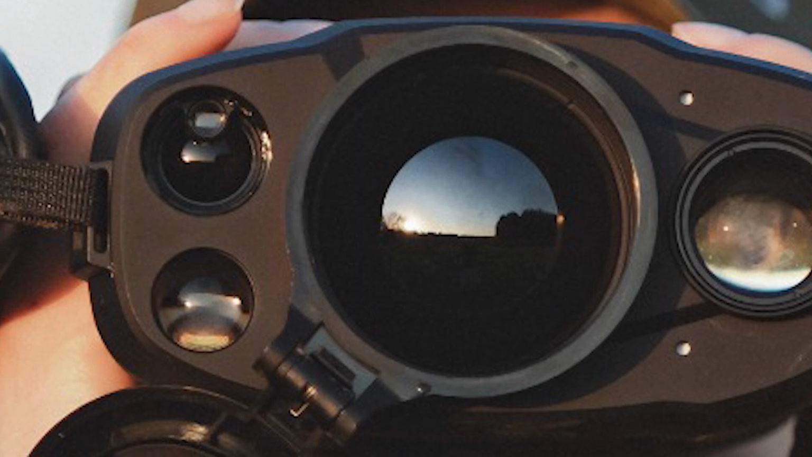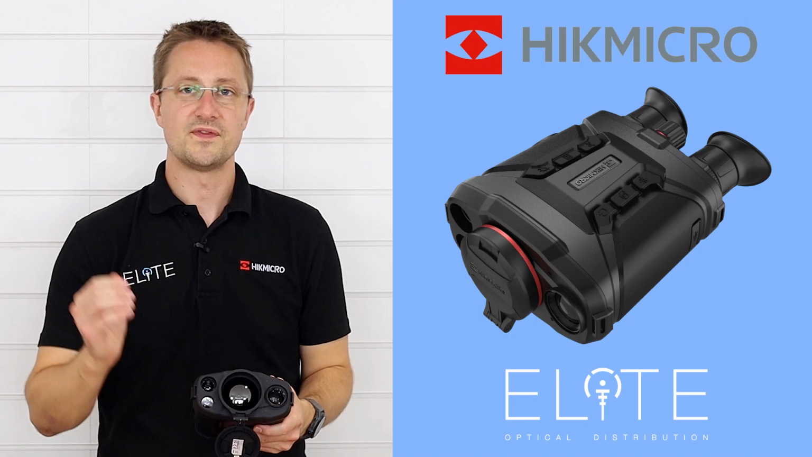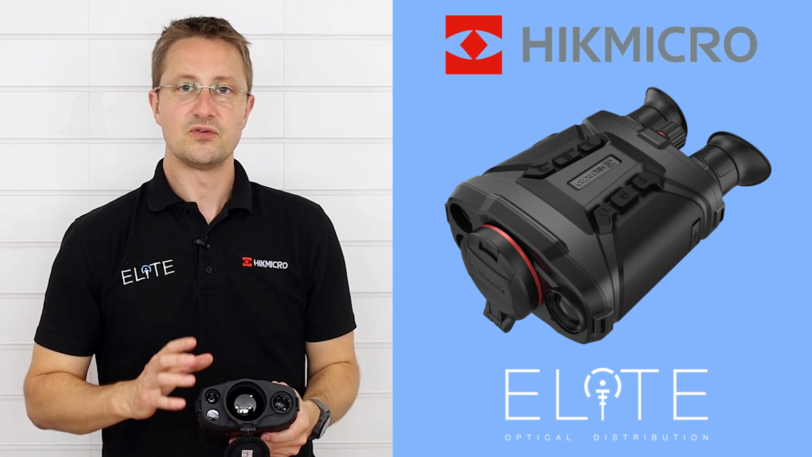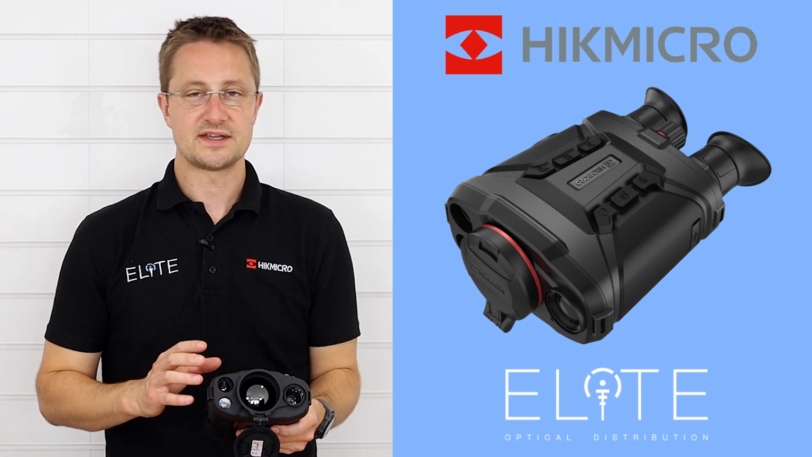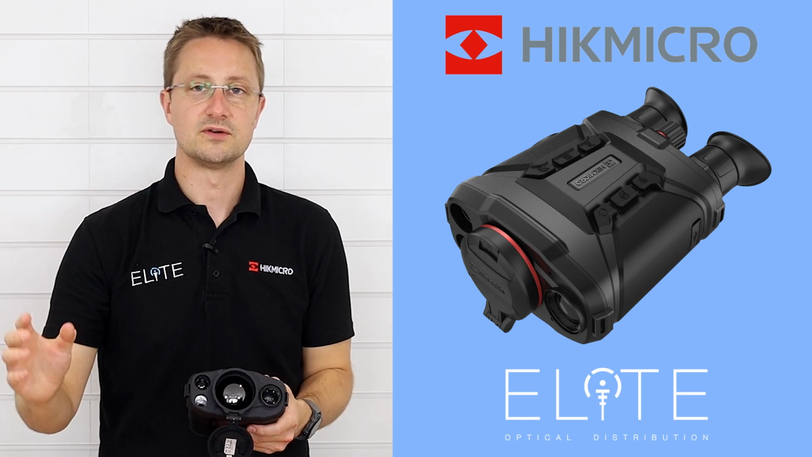Next to that, we've got the laser rangefinder. That's capable of delivering the distance to target out to 1,000 meters. And using the software that's built inside, the compass and the GPS, it can also deliver the coordinates of the device and of the target that you're rangefinding.